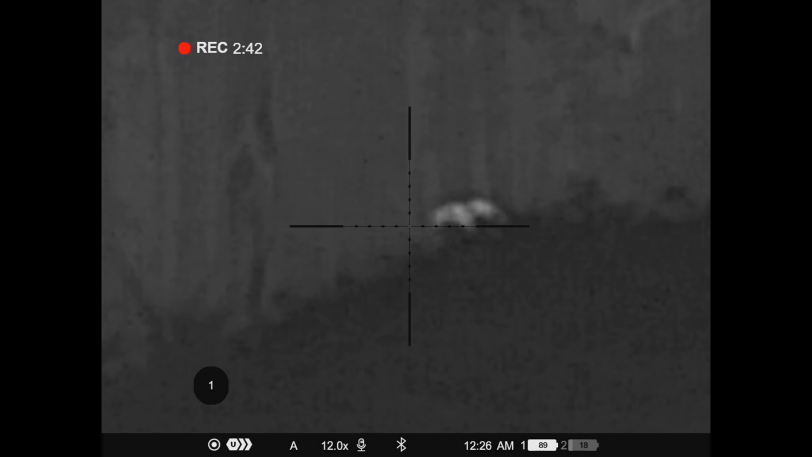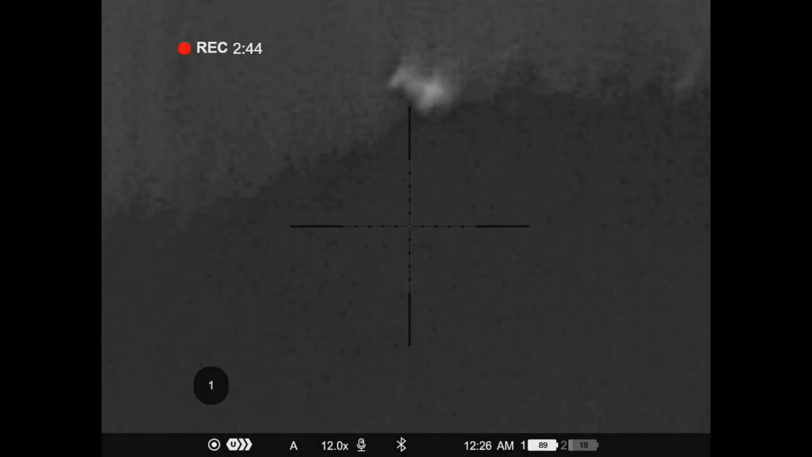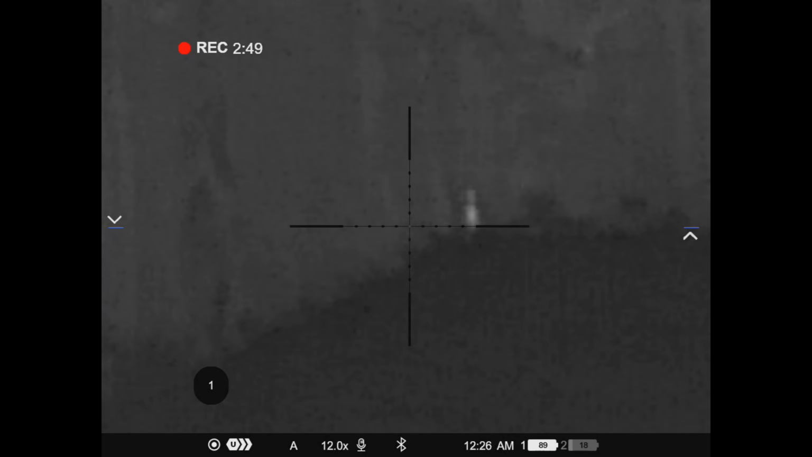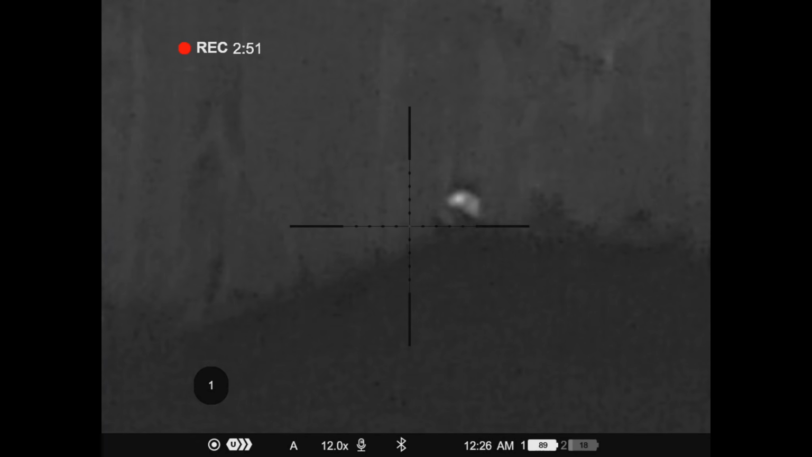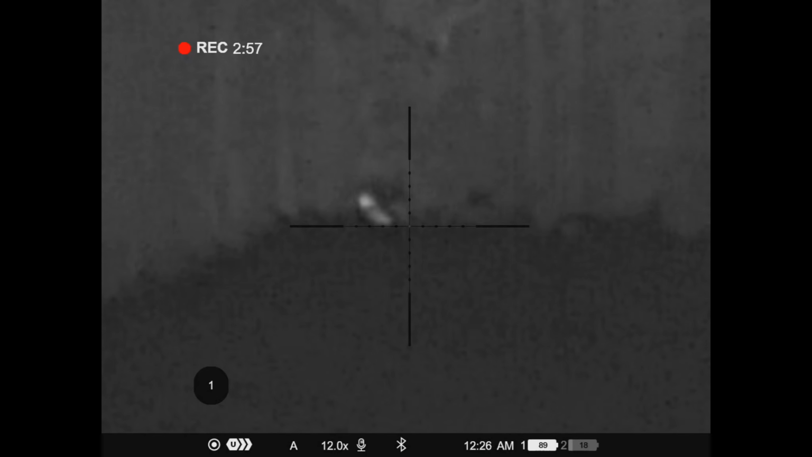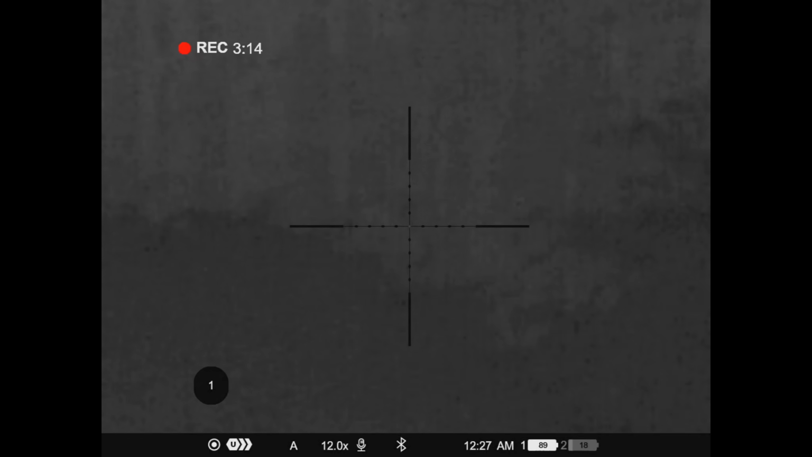Both times. Reload. It's not happy. You got both shots. Shot all over. Yeah, it's the same one, still close. It's big. Shoot if you want. No. To the right. It's too low for me now. No, it's trying to stop. Got it.